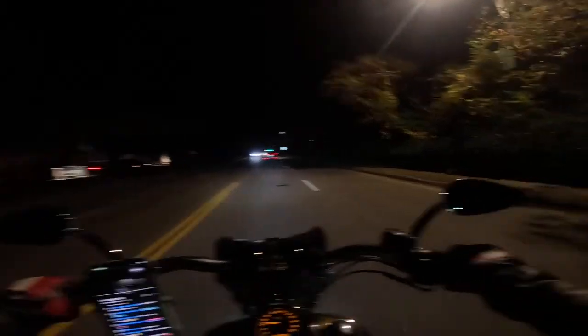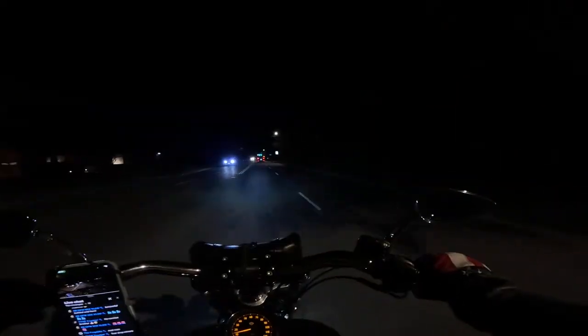On the R1, I hate stopping in the middle of this road. There we go. On the R1, I got one stuck underneath the cowl and strapped around a piece of the frame, and it's always there for me.